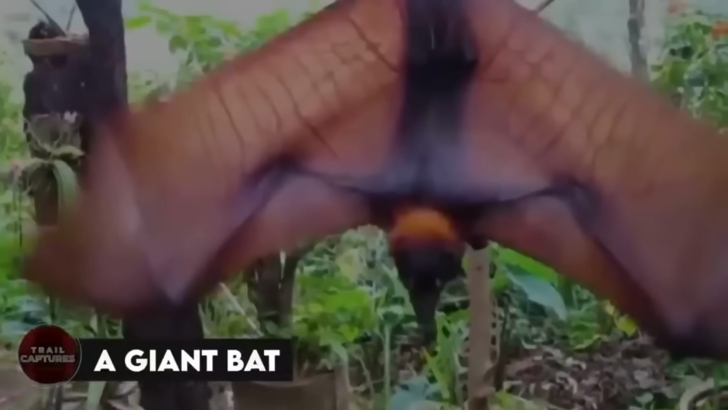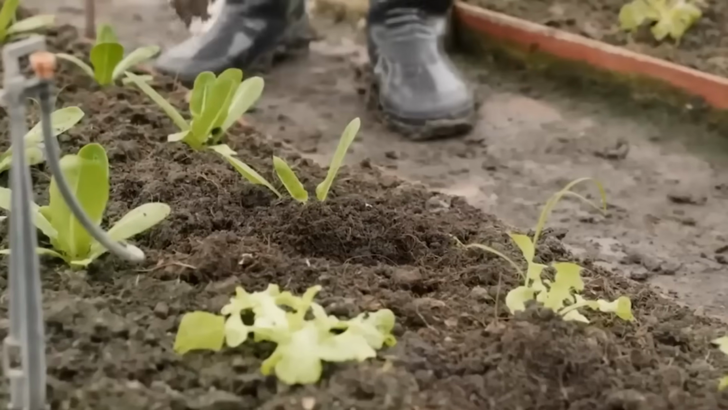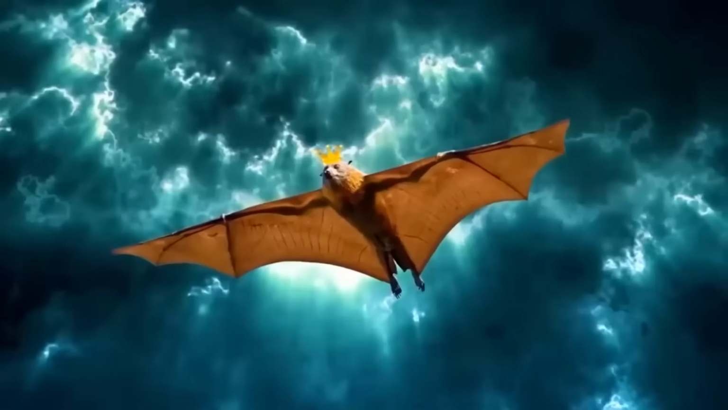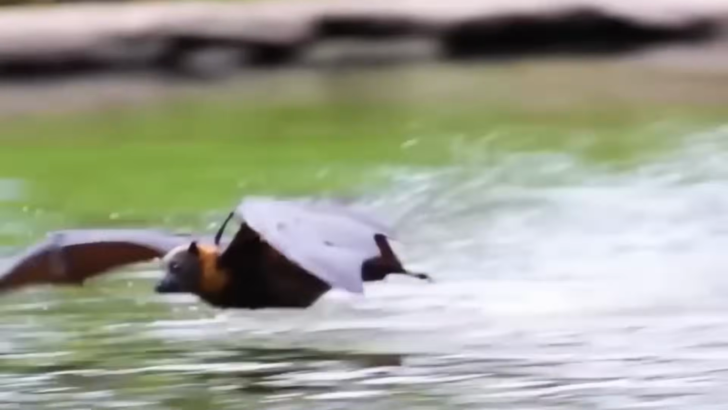A giant bat. Imagine you're a farmer, excited to start your day and work in the field with your animals. But when you arrive, this is what you see. Not a pleasant sight, right? Well, that's exactly what happened to this farmer who encountered the world's largest bat in his field. It's so big that people refer to it as the flying fox.